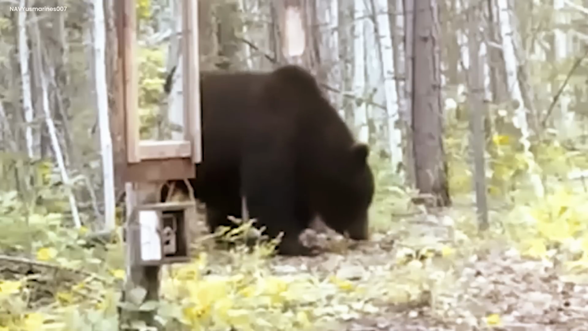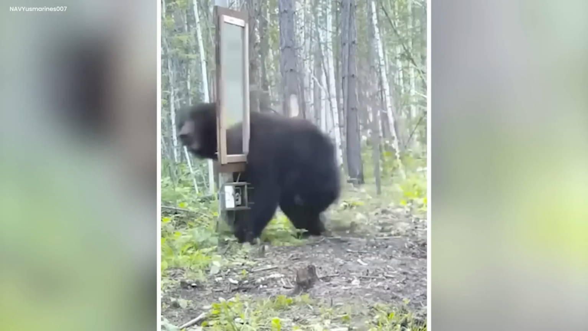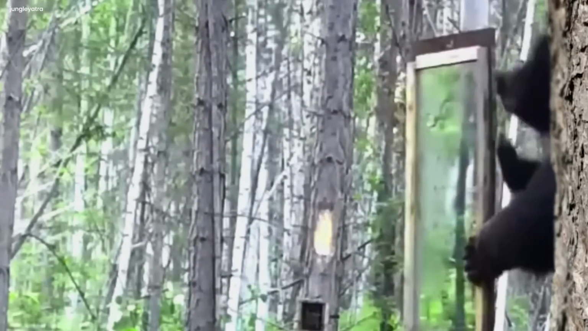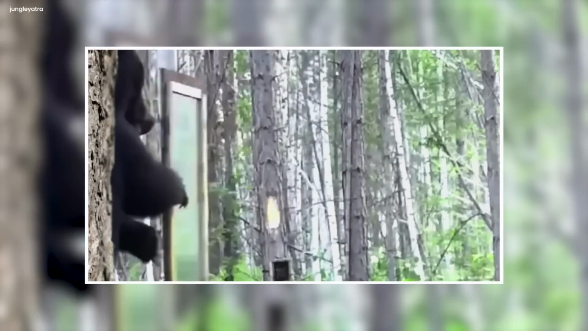The camera caught a glimpse of the wild that turned a regular black bear into a charming entertainer. It reminds us of the joy and mystery in the natural world. This funny and unique moment where nature and humans cross paths is something we won't forget.